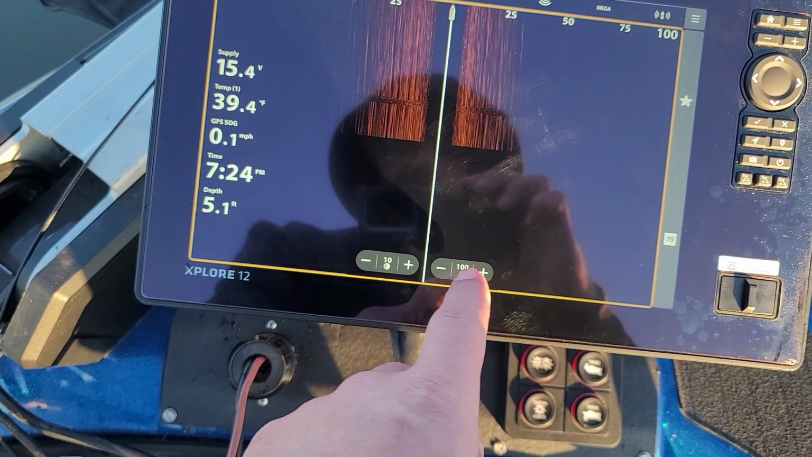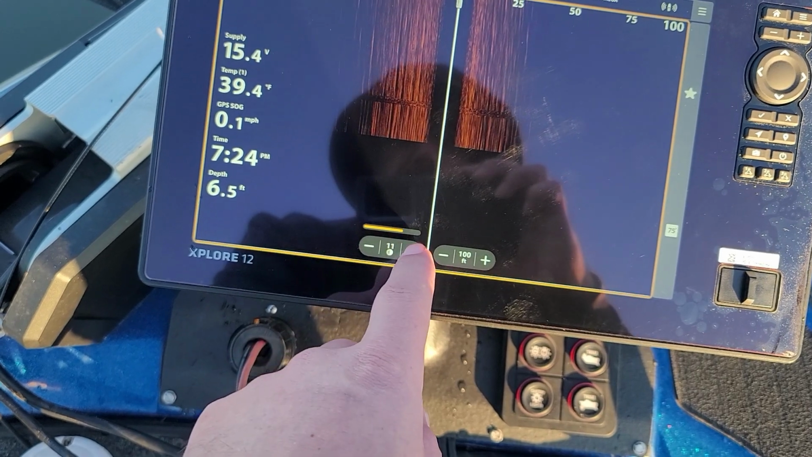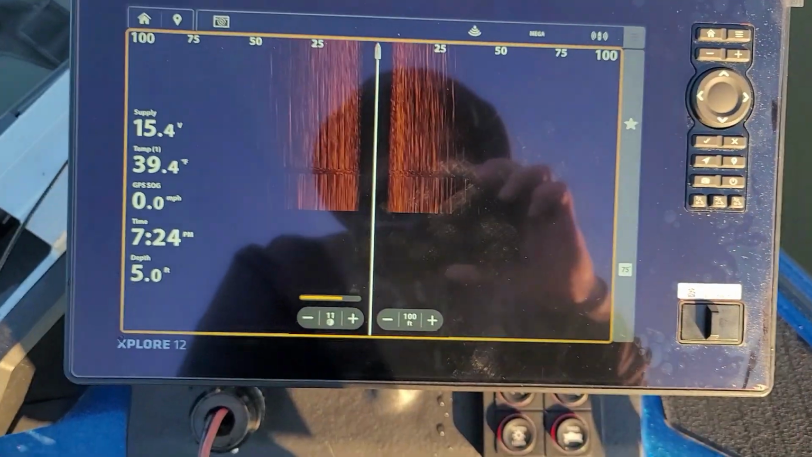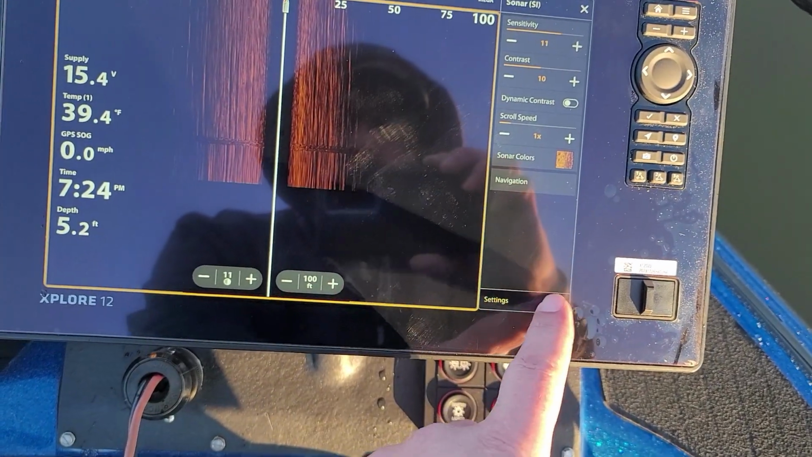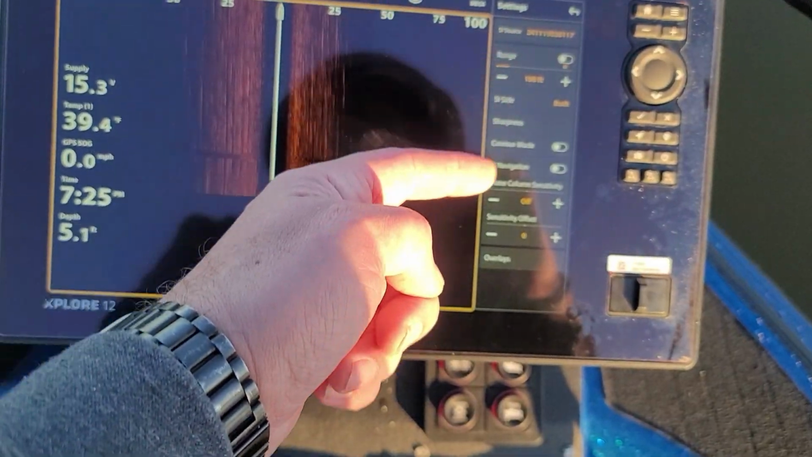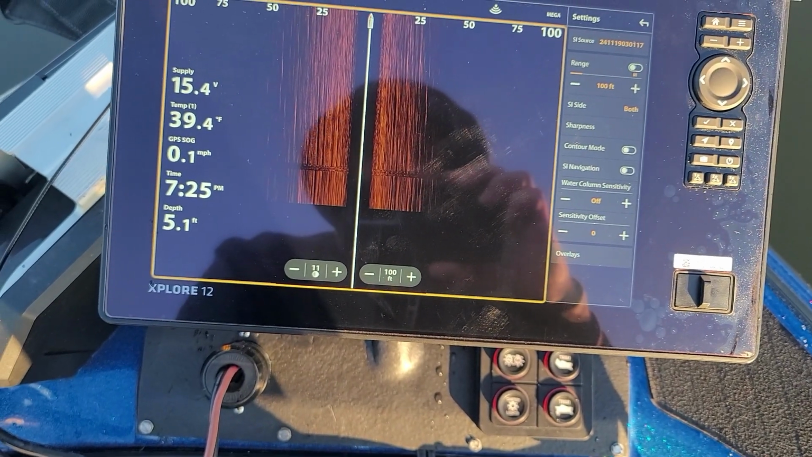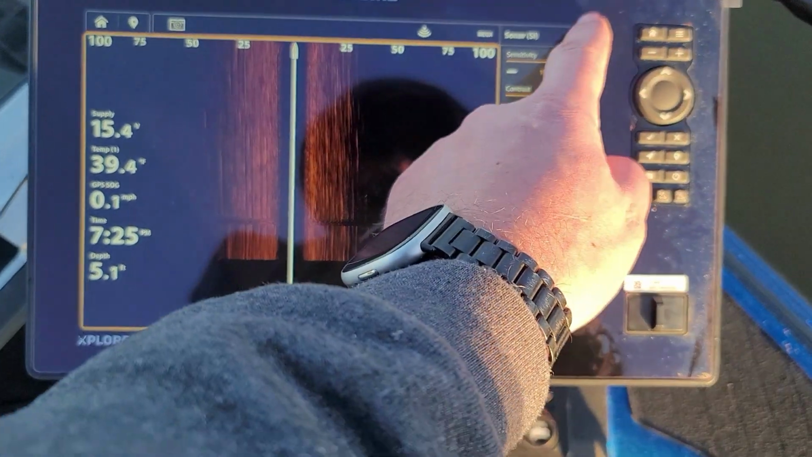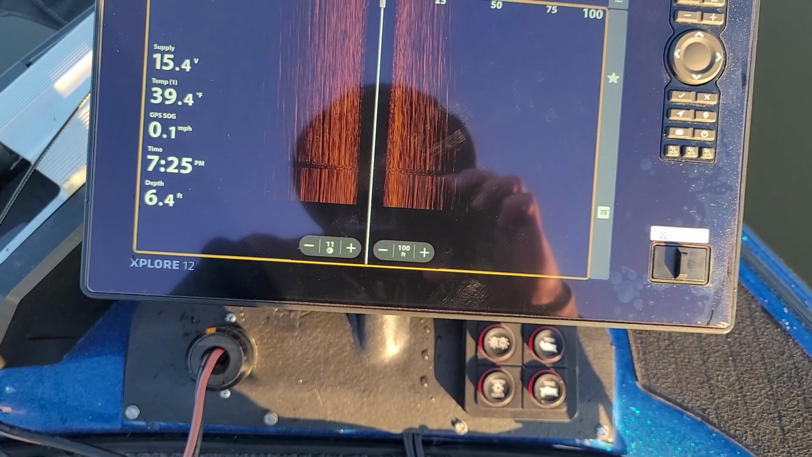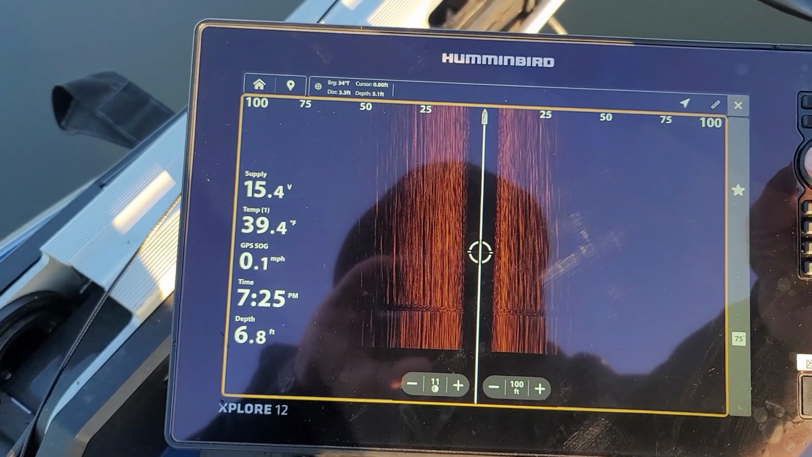You got your quick settings here for like range, and it looks like contrast. Yeah, that's your contrast. Then you can come up here, have more settings. You can go through those, and then you can also hit settings here, and it has even more. I ain't gonna worry about setting those up right now. Like I said, I'm just going through the unit. Go back, exit. Take it around with it.